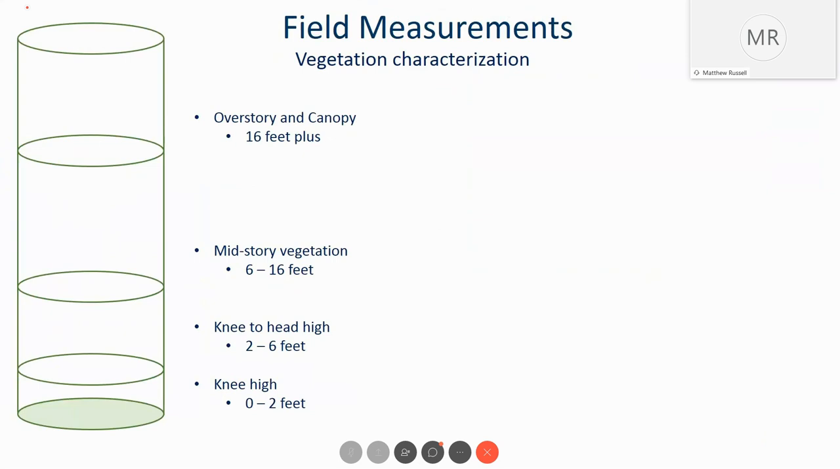So overstory may be higher crown closure or canopy closure than the mid-story vegetation. So yes, we were attempting to identify and estimate what that closure looked like within the vegetation within each one of these vertical strata. Thanks, Dennis. No other questions as of now.